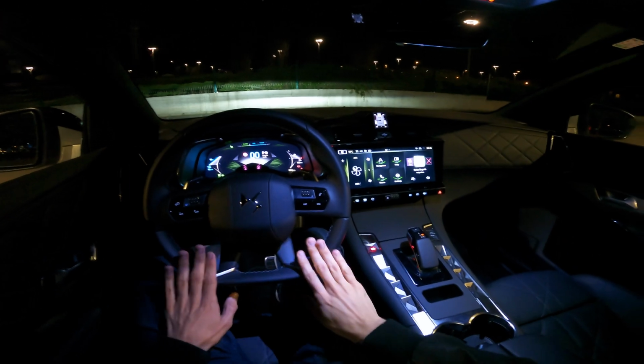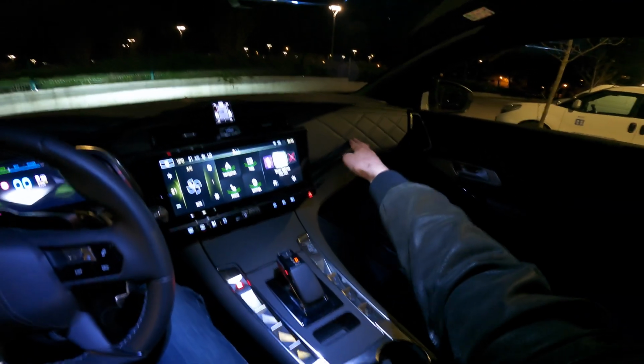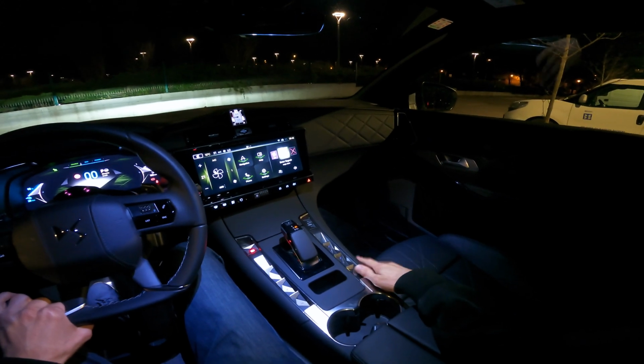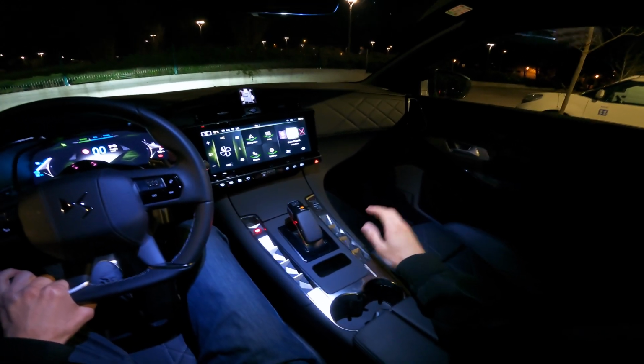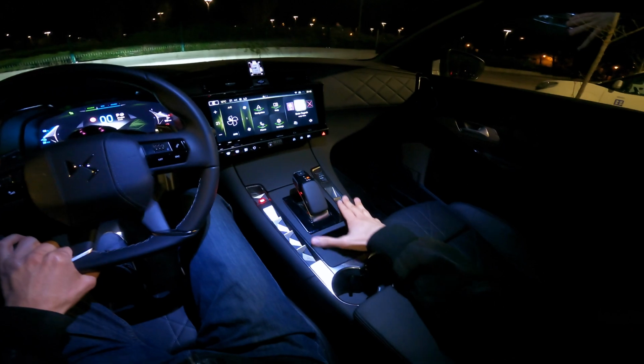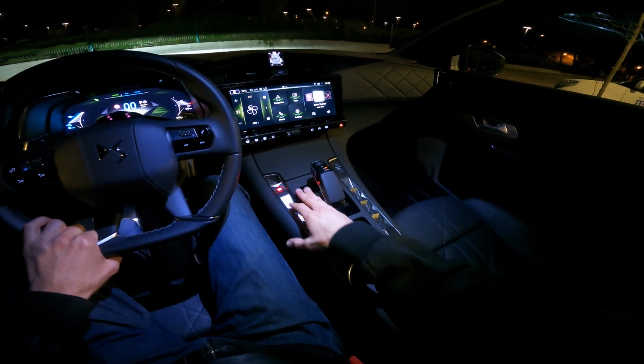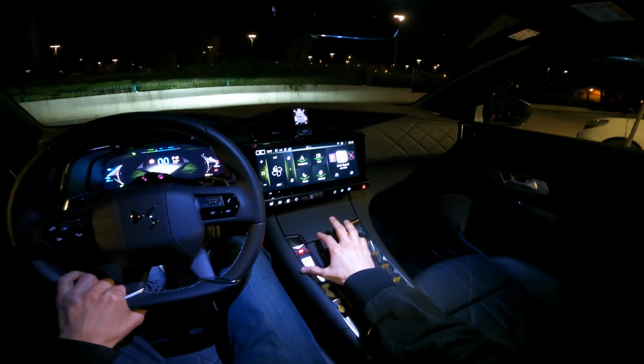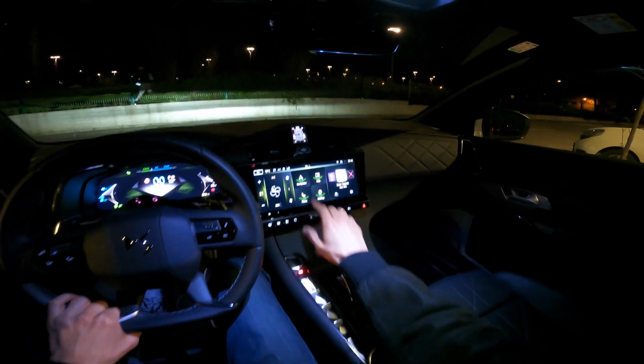Beautiful interior design, beautiful. Also everything is soft touch. Excellent closing sound of the doors, really nice and soft and really quiet. So everything is designed with a very high quality finish. Also design details are amazing. Now before we head out, I want to show you this.